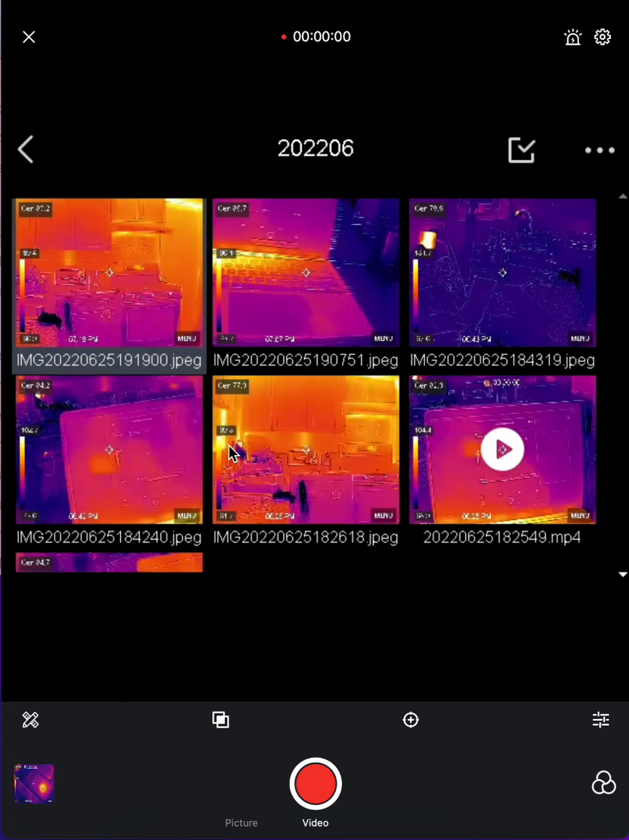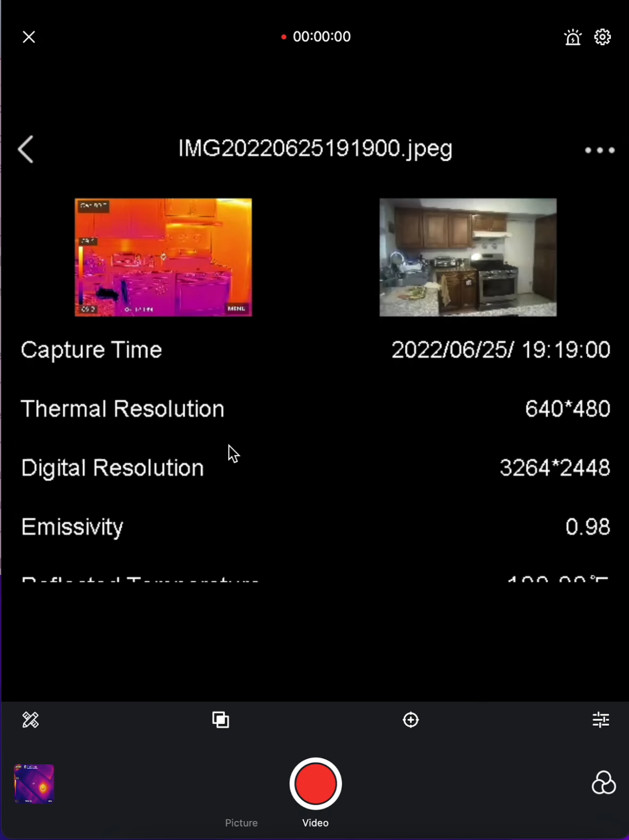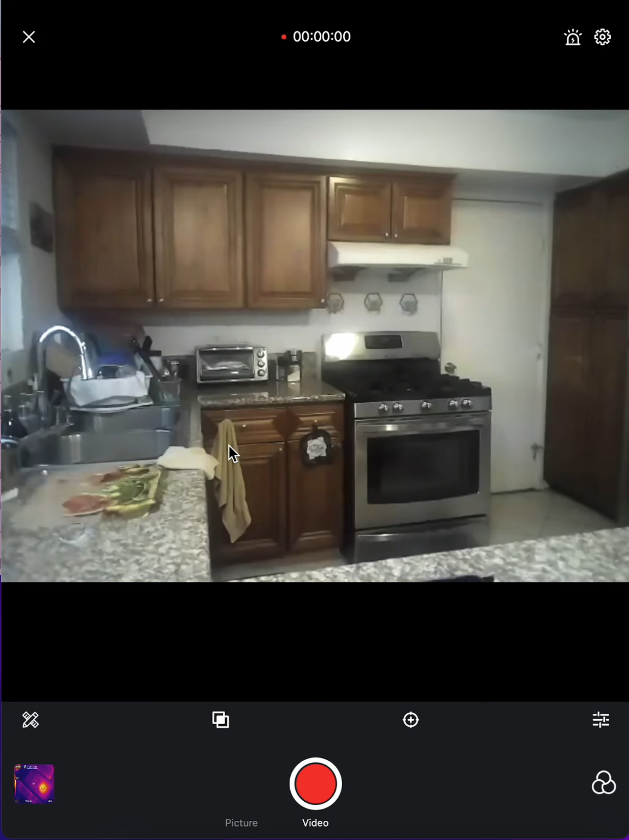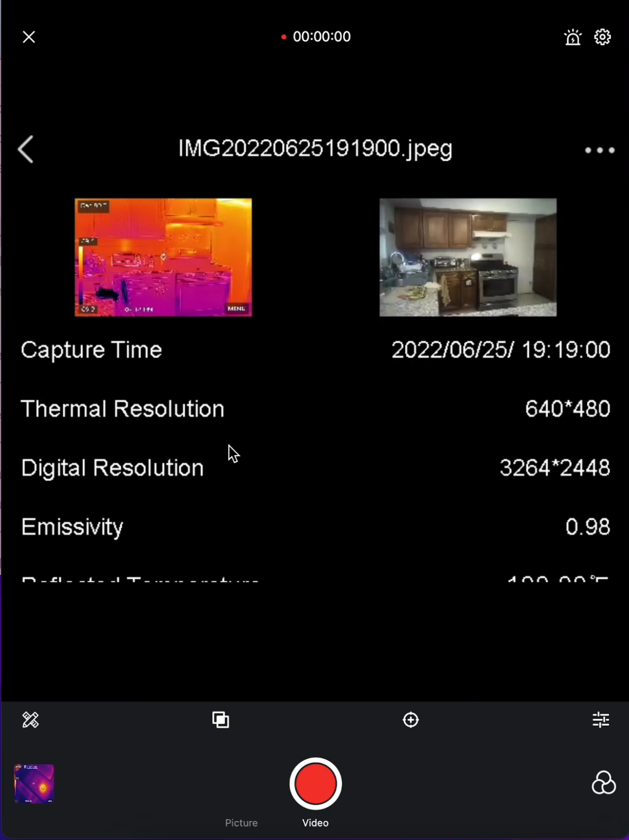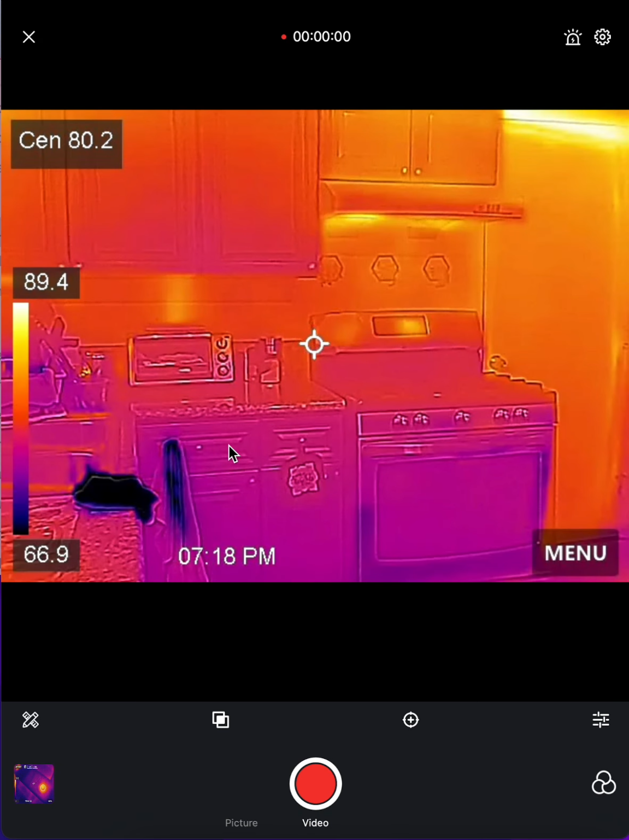As you can see, I'm going to pull it up now. This is the latest picture I took, and here we have the optical image, and then we can go back and see the thermal image as well, which is that one there.